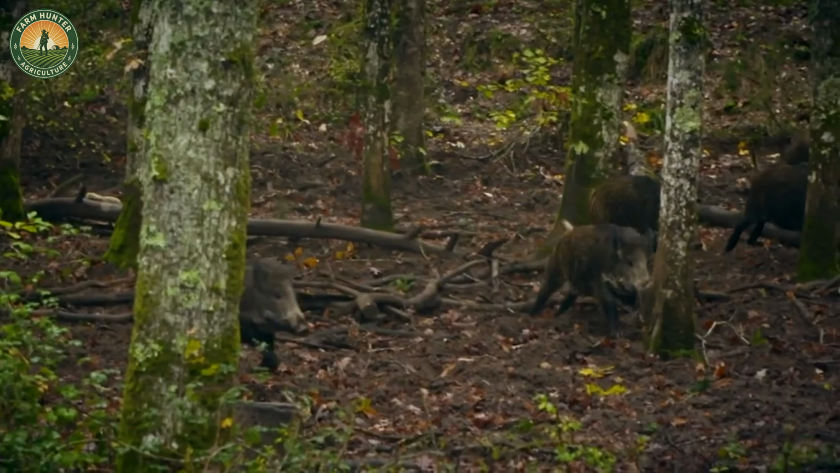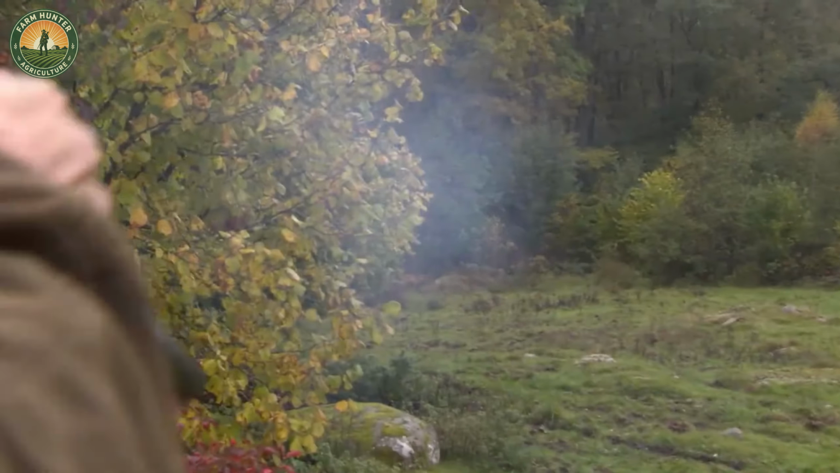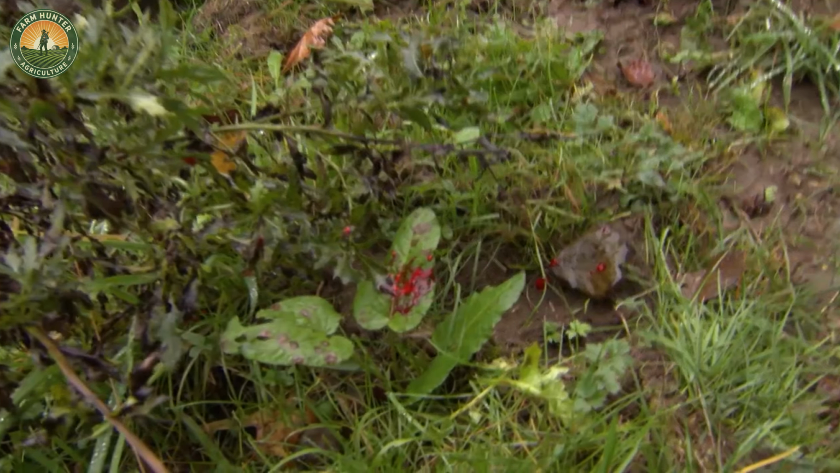So picking hunting areas away from residential zones and following all hunting rules helps balance hunters' needs with protecting the environment.